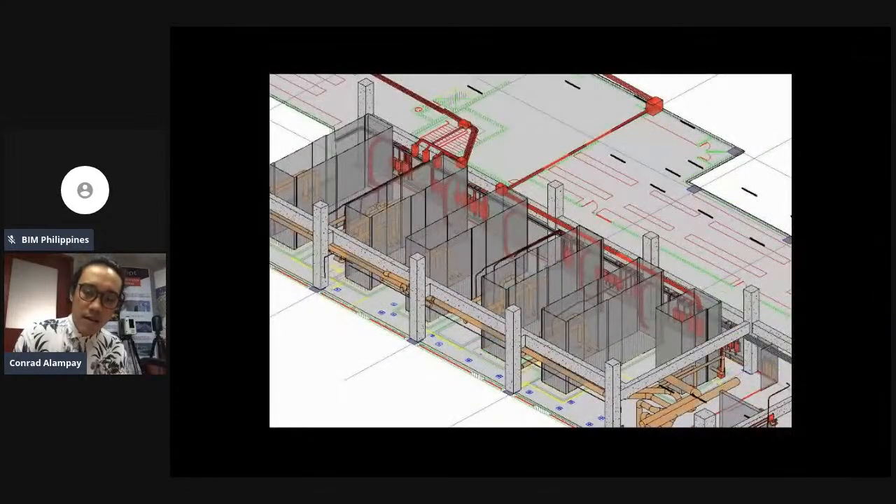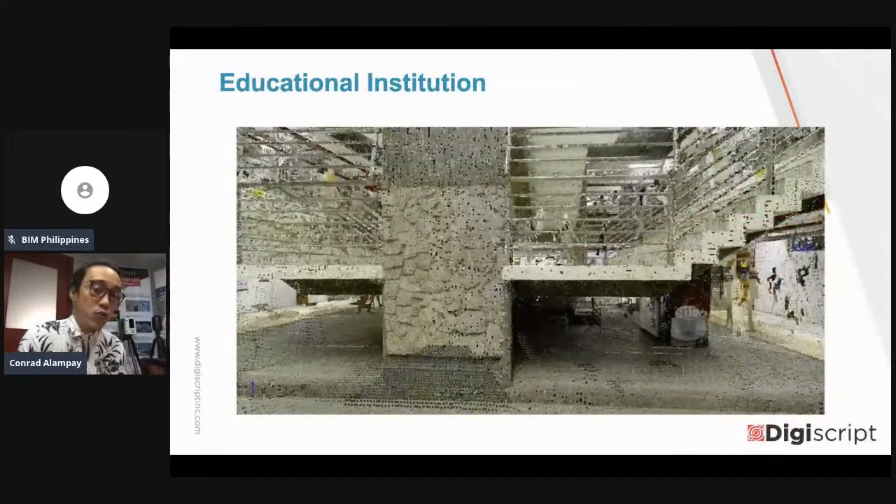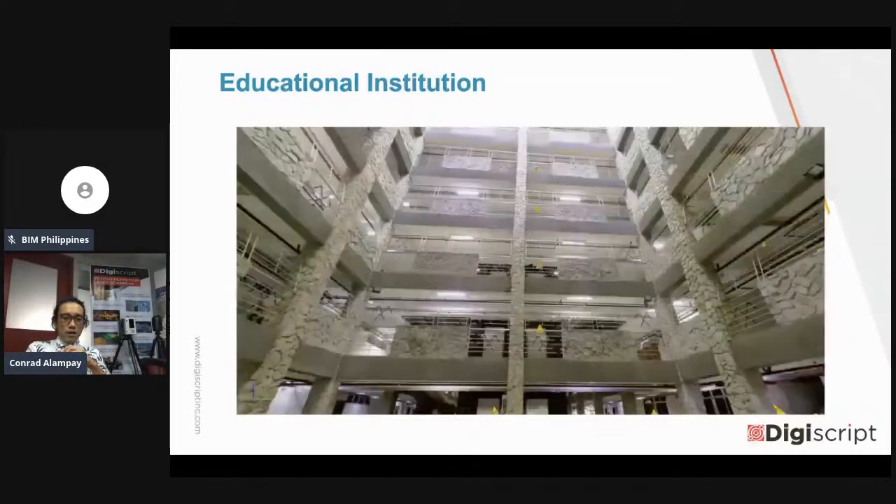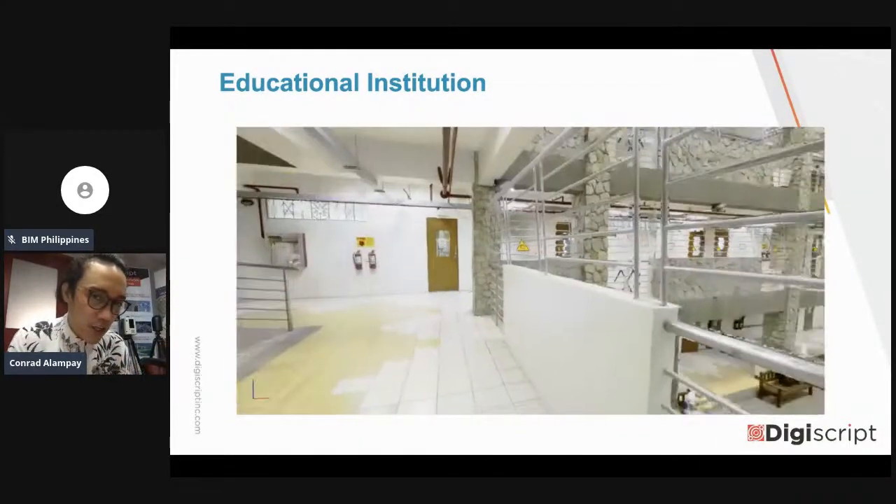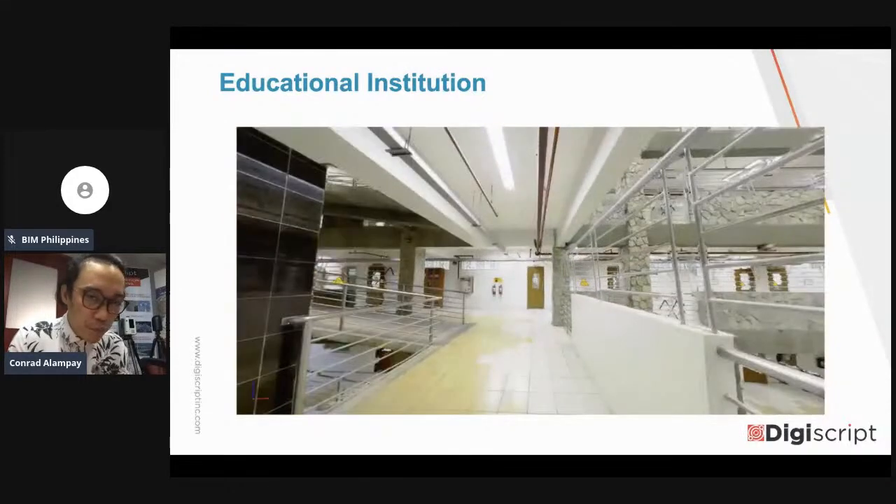Yeah. And then I think the last example is for an educational institution. Okay, so we did one project also in Luzon, no? Actually almost the same problem. The main problem is the structural integrity of a building, which you can see in the video.